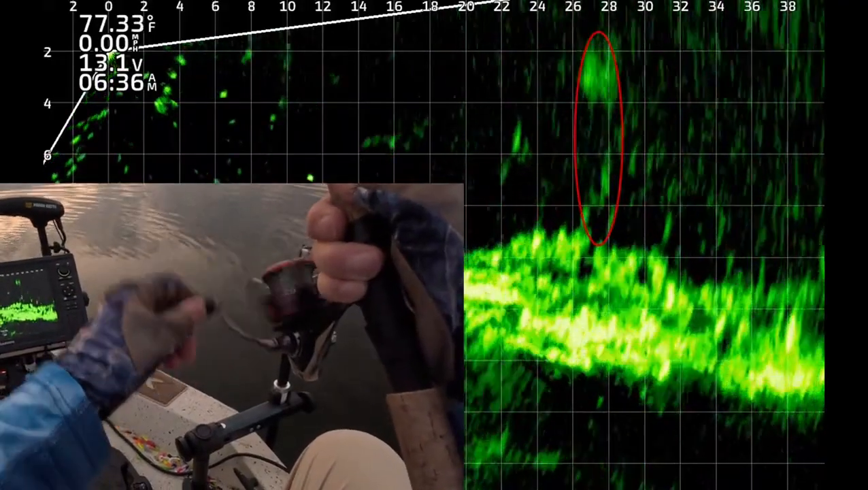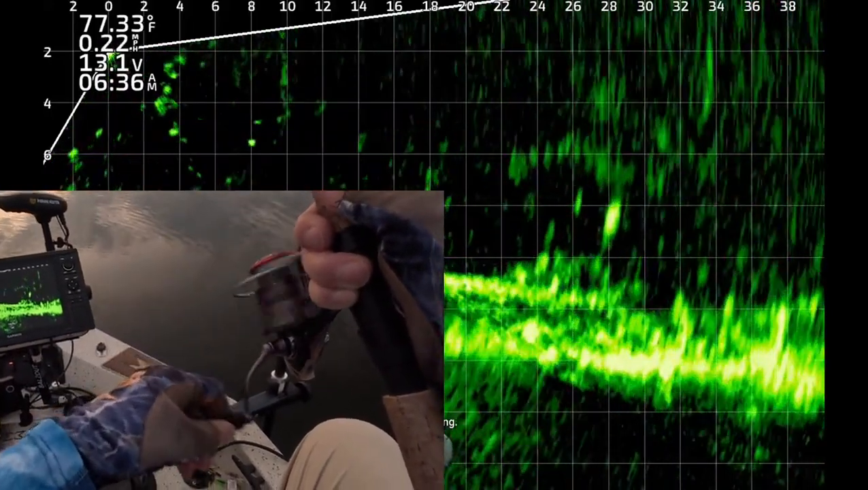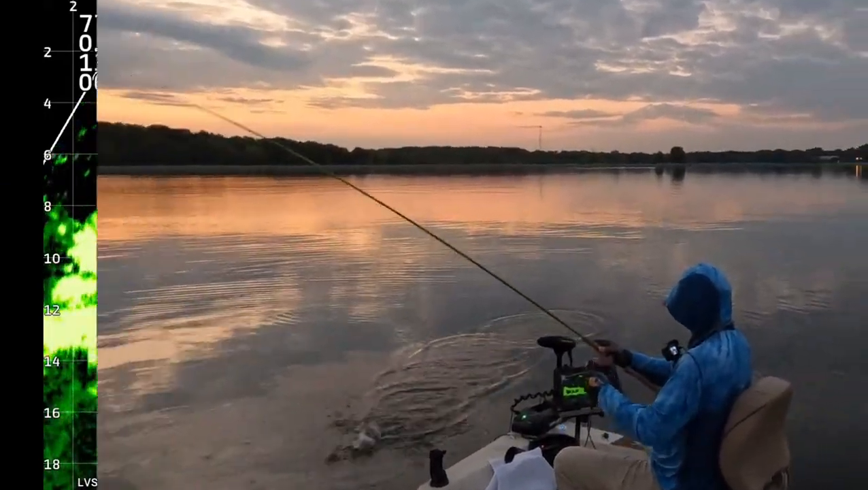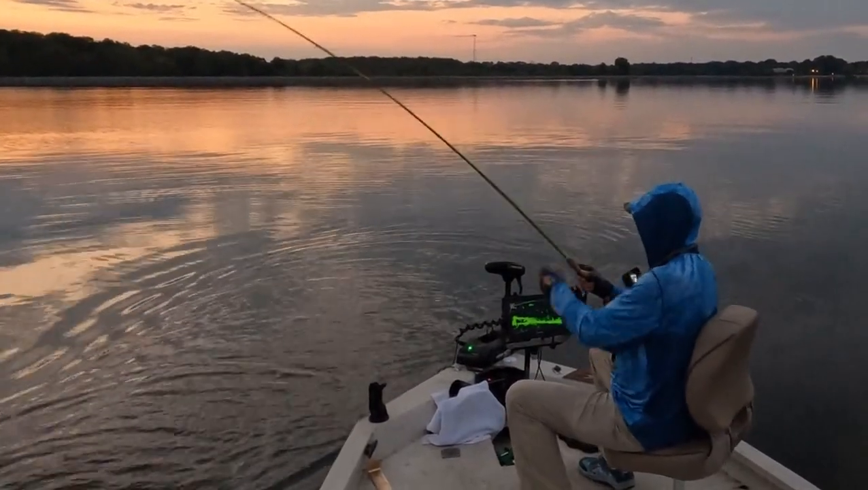There's the jig dropping down about 28 feet from the boat. You see a bunch of crappie on top of the brush there, and the jig's moving towards the left of the screen. There's one. 636. On his way to the boat. Hopefully we'll get this one in the boat. Let's boat flip this thing. Get up here.